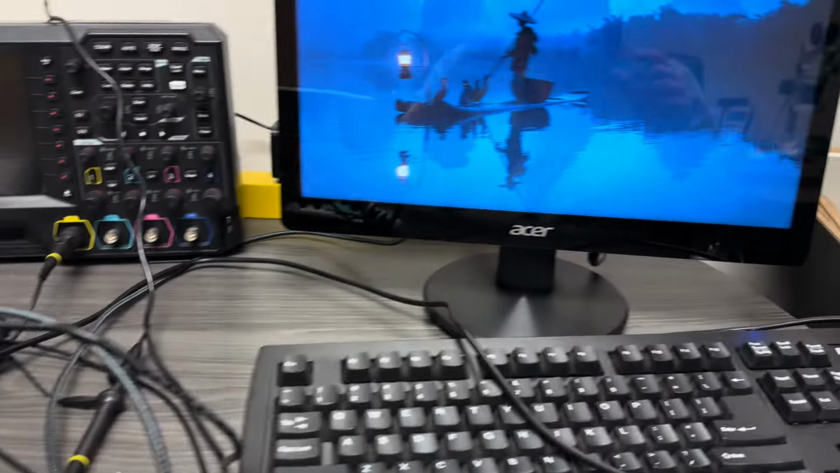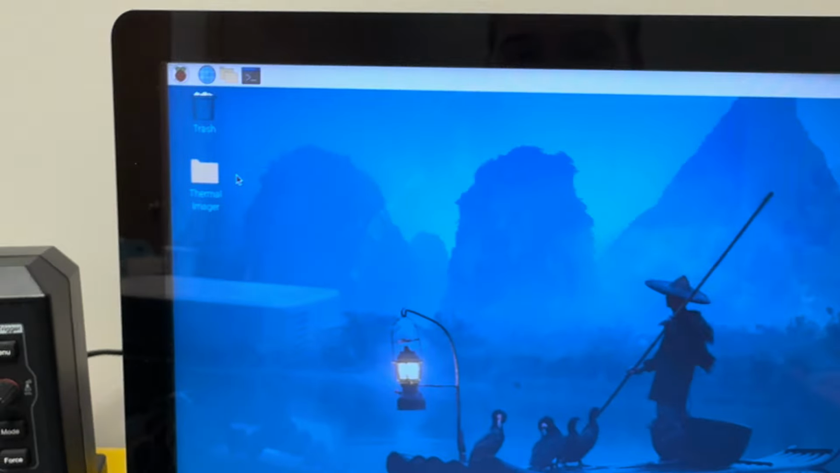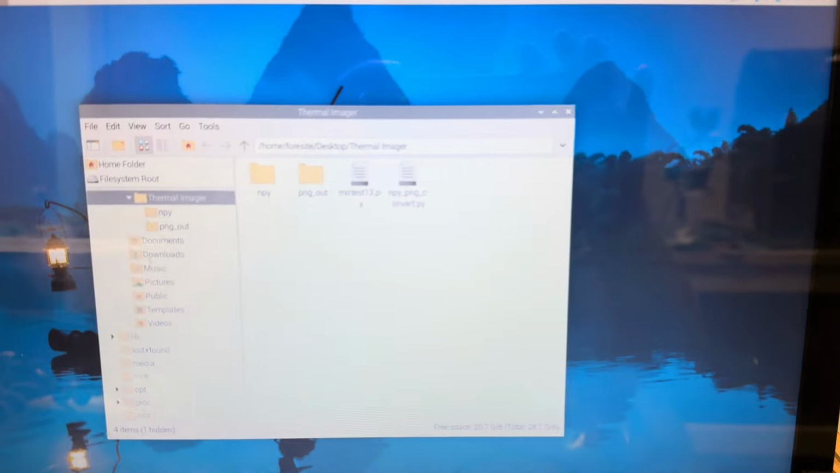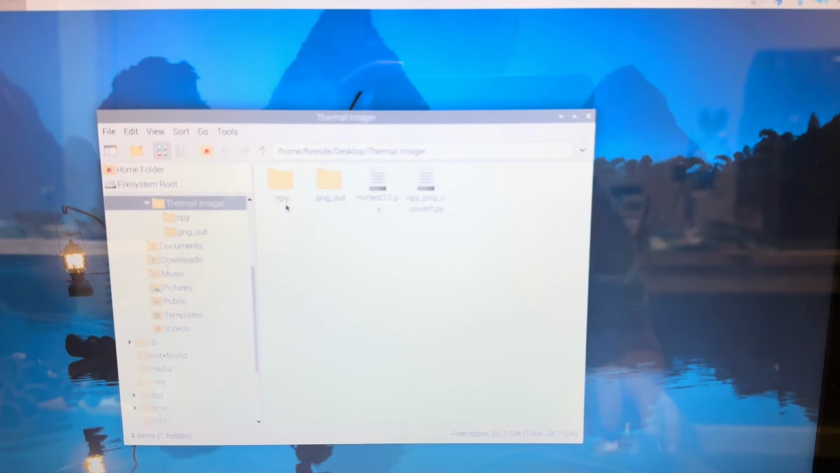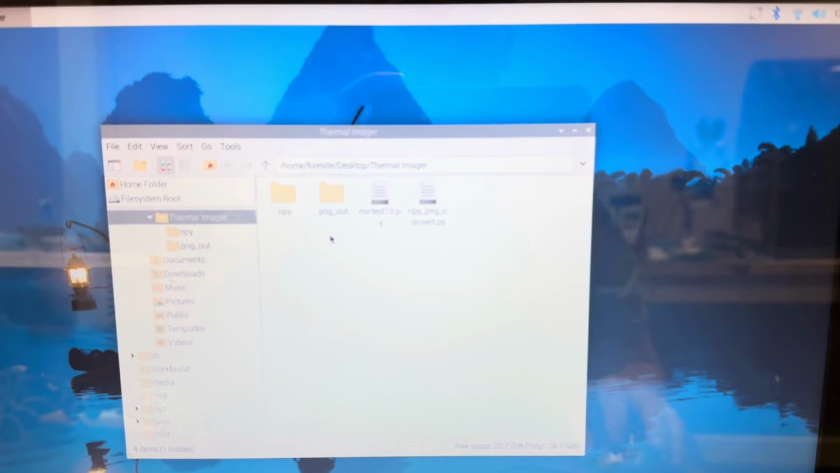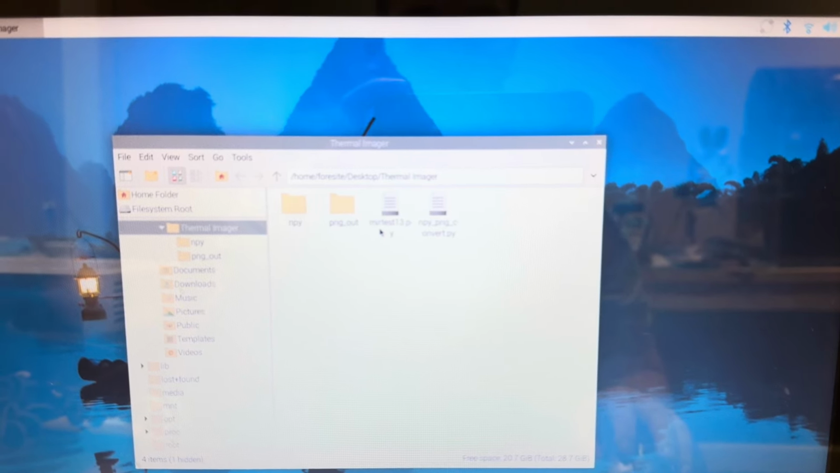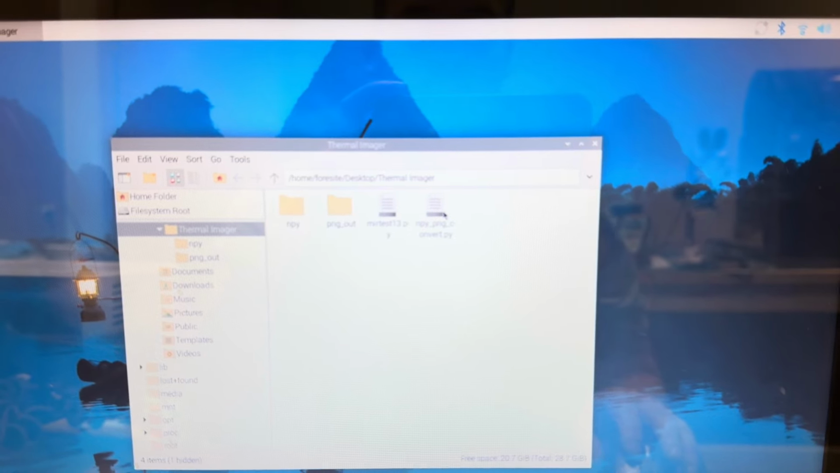But we'll just throw the case back on there and then show you what you need to do on the computer. So if you see here, I created a folder called Thermal Imager. So we double click that. What you'll see is four things. First you have a NPY, a NumPy folder. That's where all the NumPy files are going to be stored. You have a PNG out. PNG is the images. You have a MIR test 13 Python program, and then you have a conversion Python from NumPy to PNG.